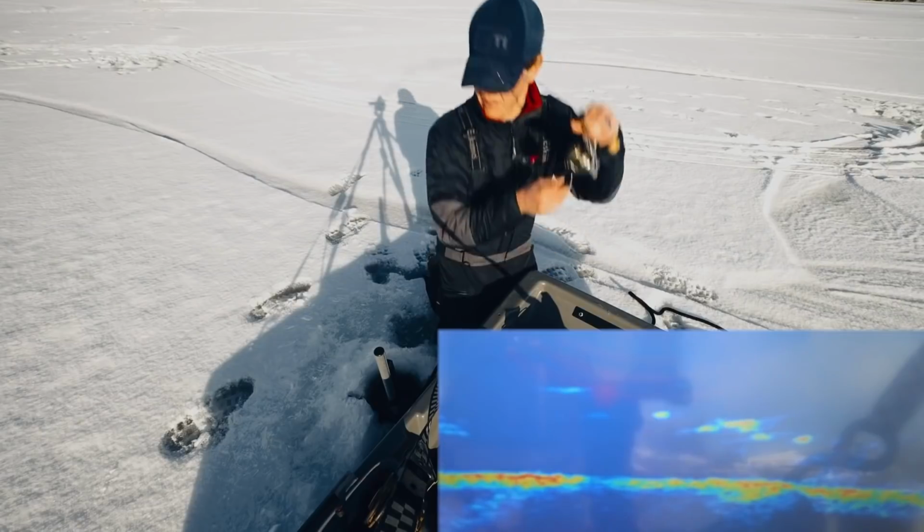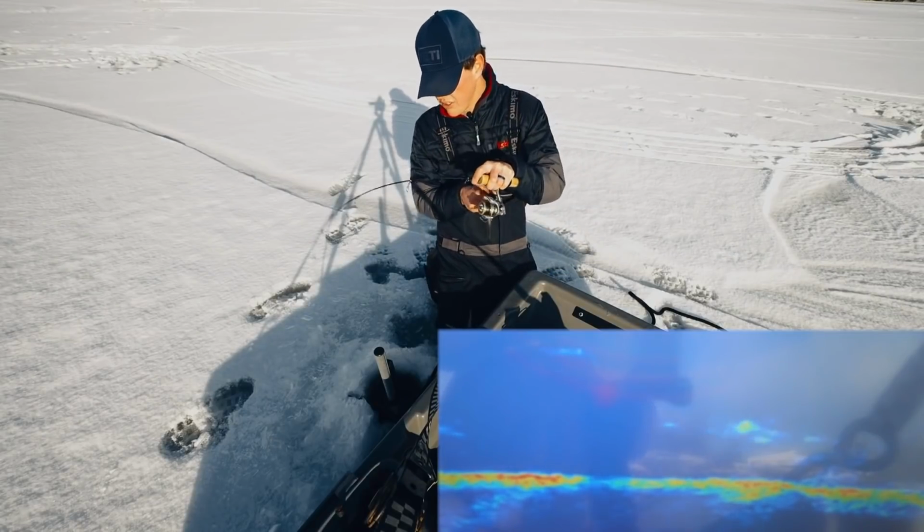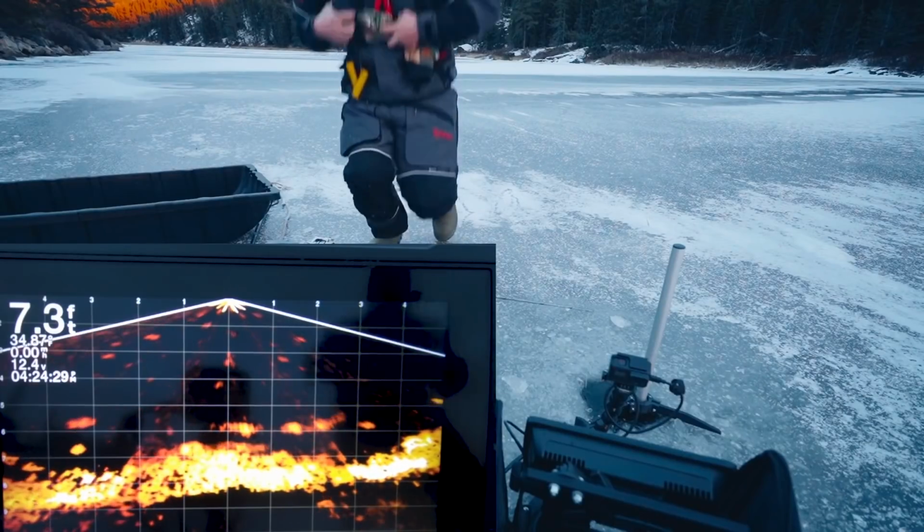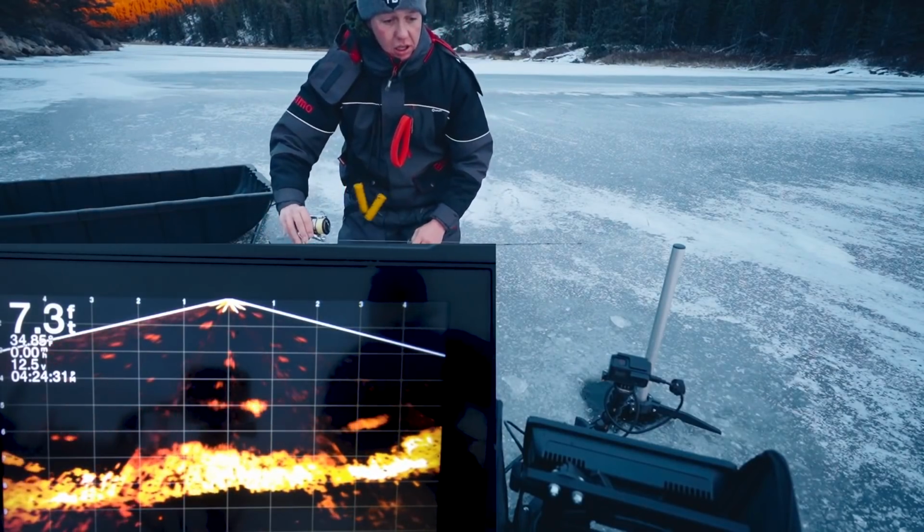Like ice fishing, you catch one crappie out of a school, the rest of the school spooks. Or you're ice fishing in super shallow water, and all of a sudden you talk a little bit louder, you kneel down, and the fish spook.